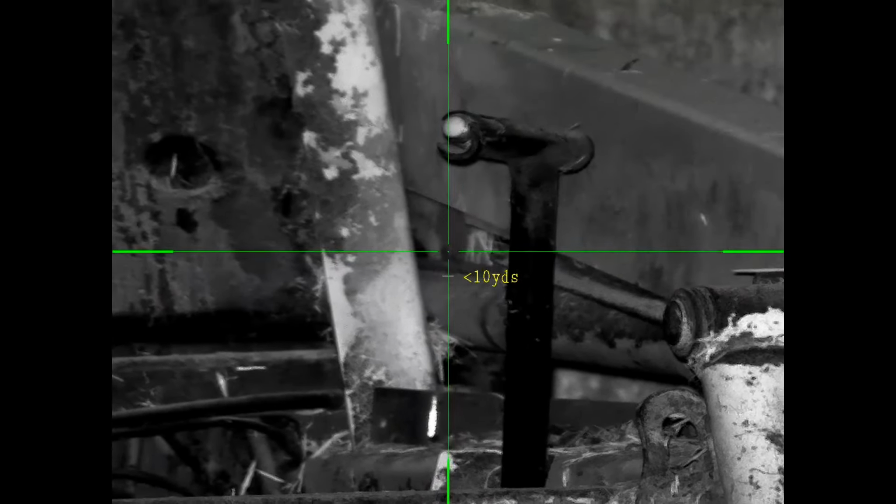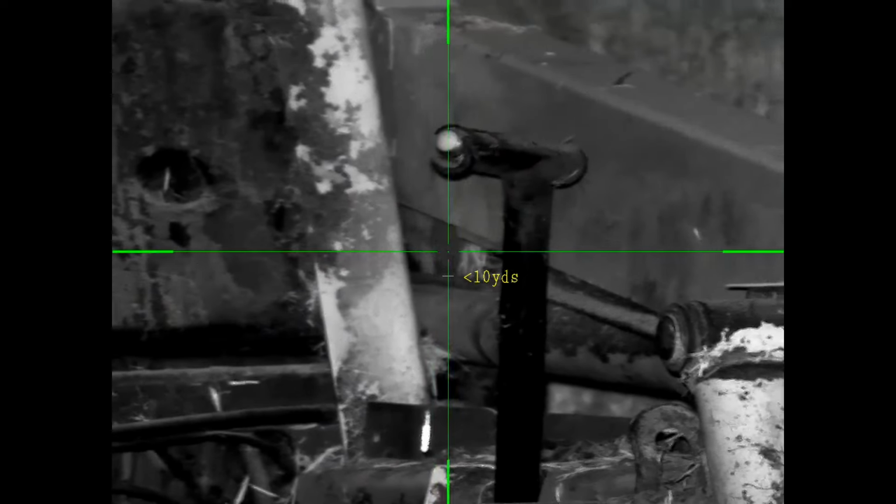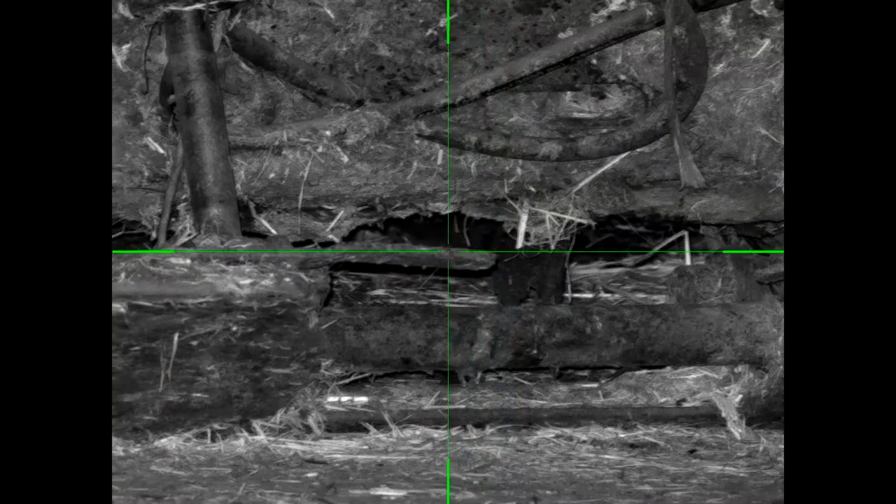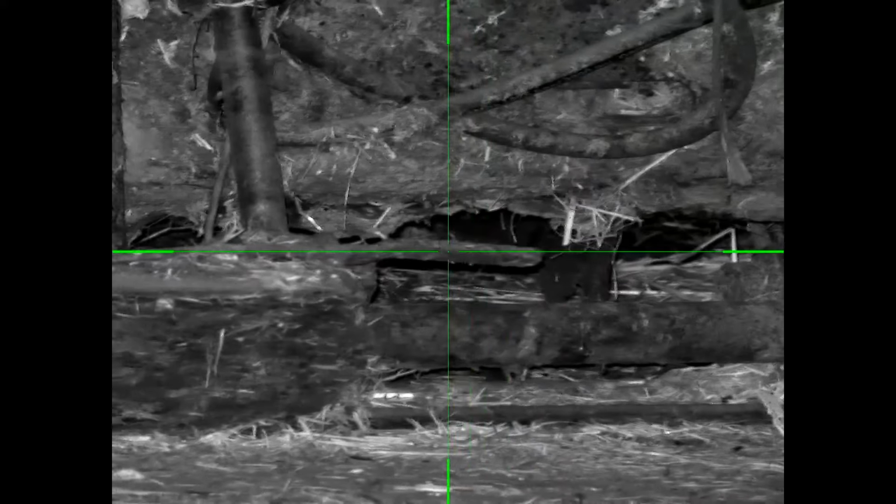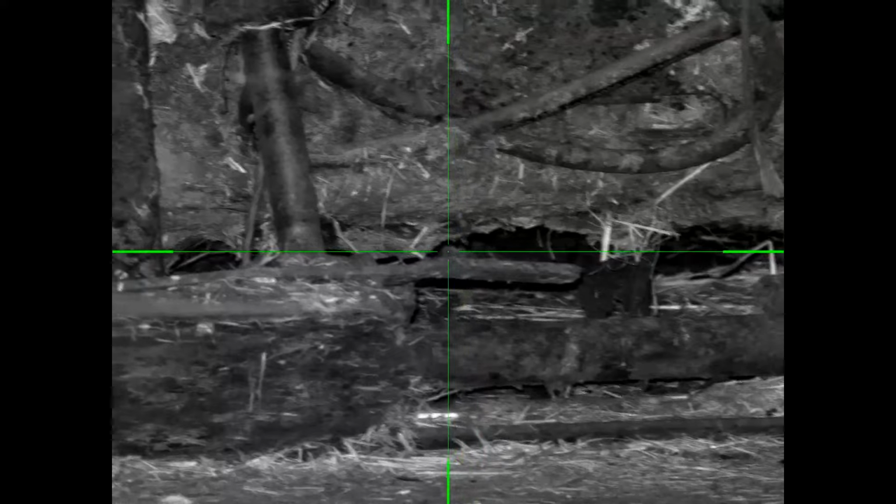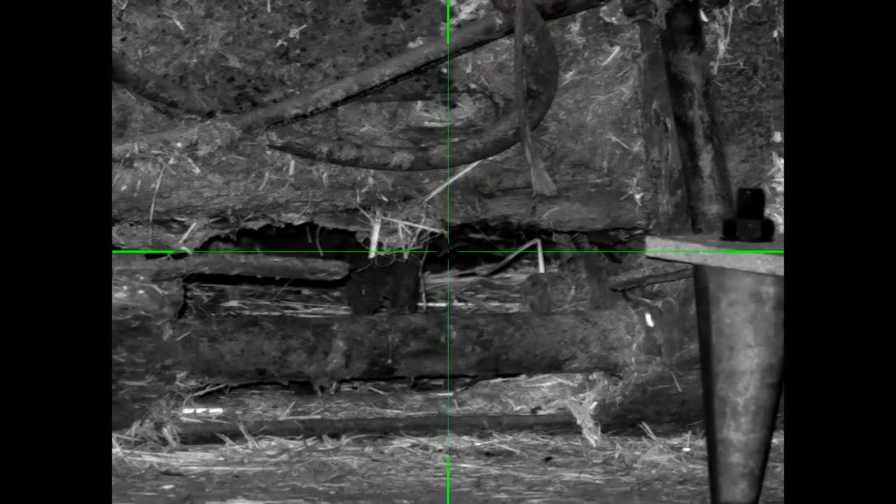Well, I must have got him because I could see blood in the thermal. Yep, it's bouncing around down the bottom. Just saw him there. Saw him kicking under there in the thermal. Could be number 13. Unlucky. Right, let's see if we can get any more.